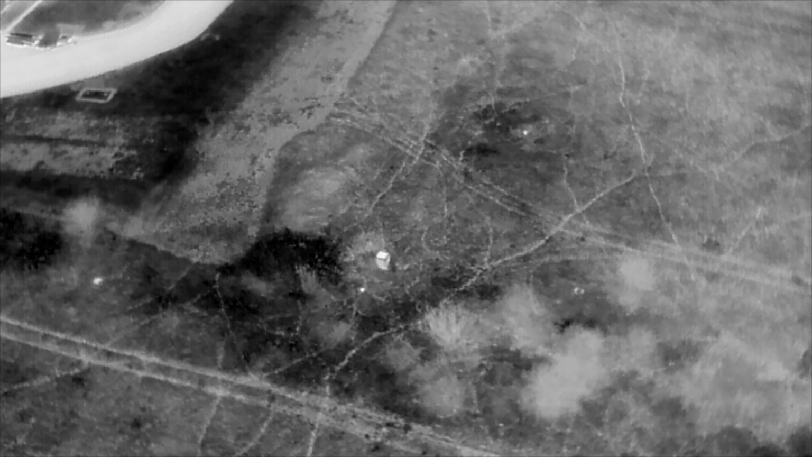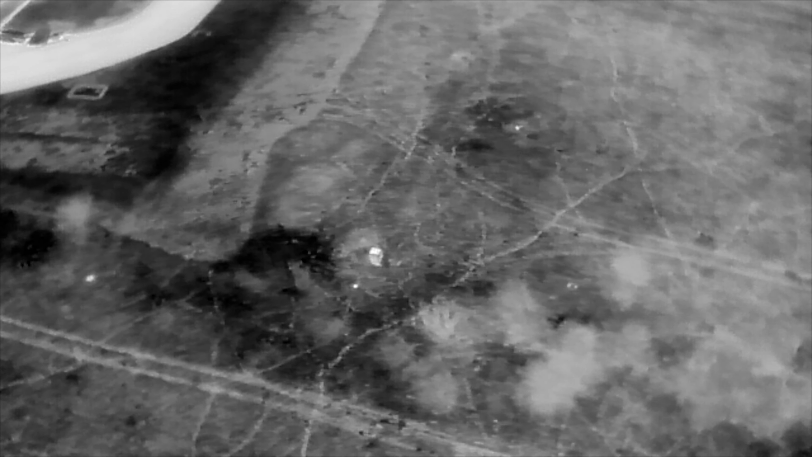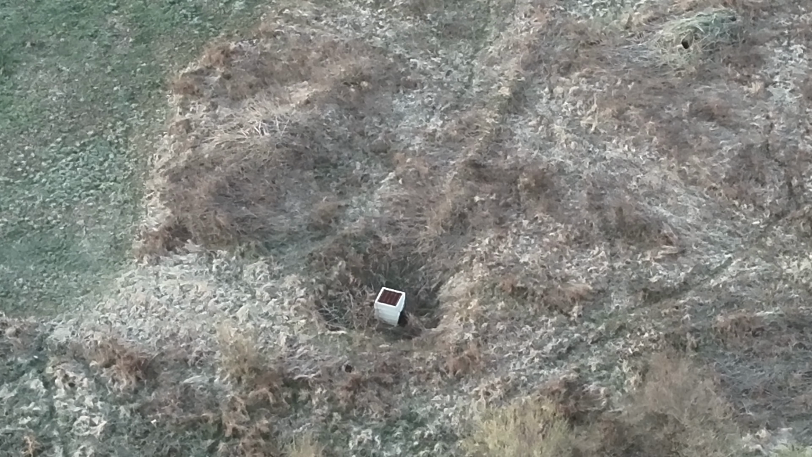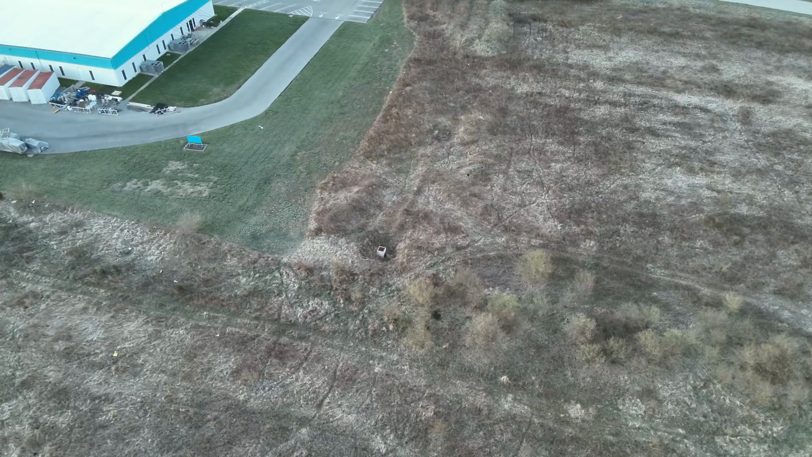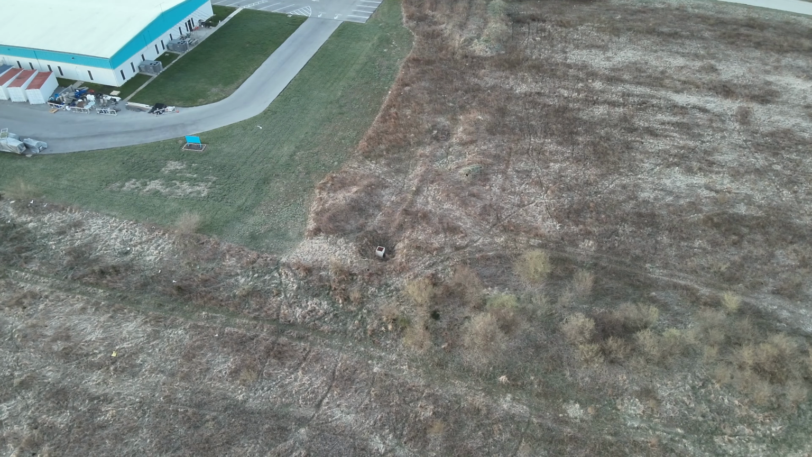But this is what you can see within 10 minutes of being in the sky with the Mavic 3T. And we'll get a little bit closer look at these items coming out of IR mode so you understand what I saw. Here's the actual drain cover. I'm assuming this is a municipal drain. Could be a farmer, I'm not sure, but here's where we're bouncing back and forth.